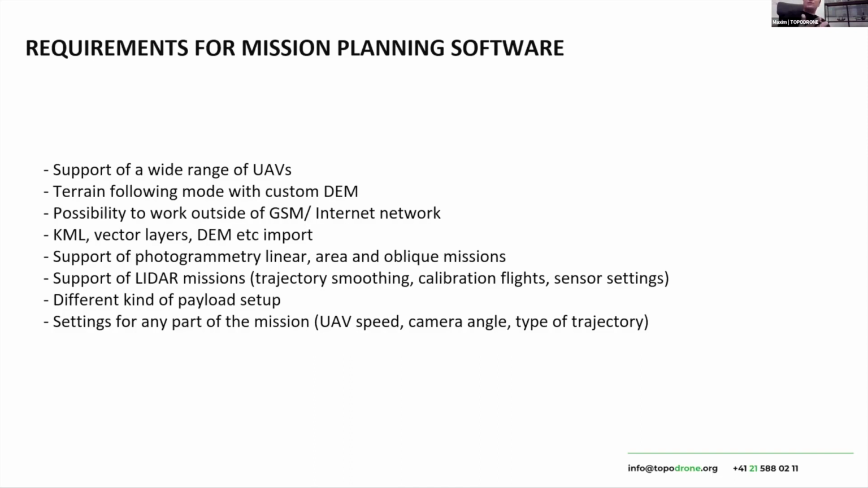What else? When you survey a huge area and your starting point is far from the area of survey, you need to fly as fast as possible to the starting point of the area survey. In this case, you need to know how to change the flight speed for one part of the trajectory, not for the whole trajectory.